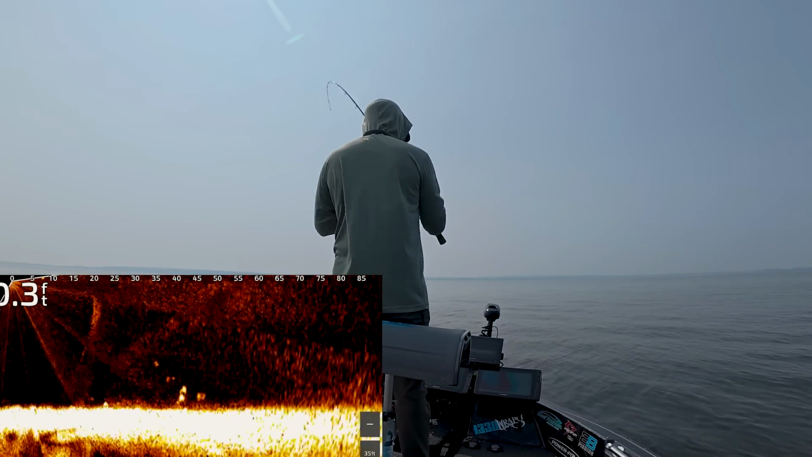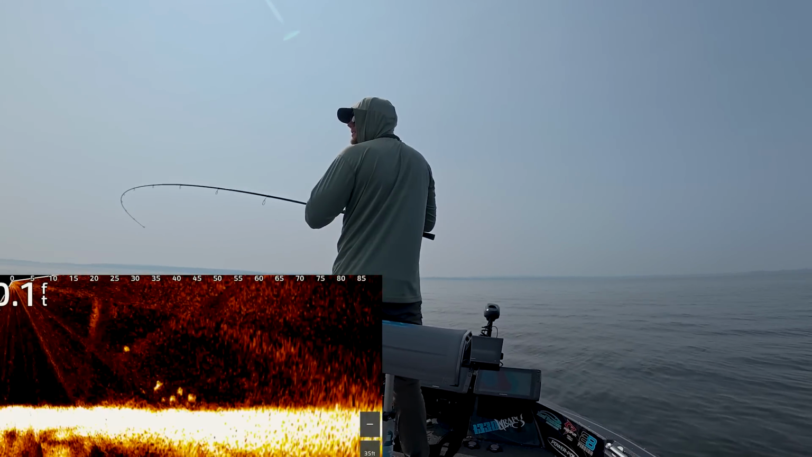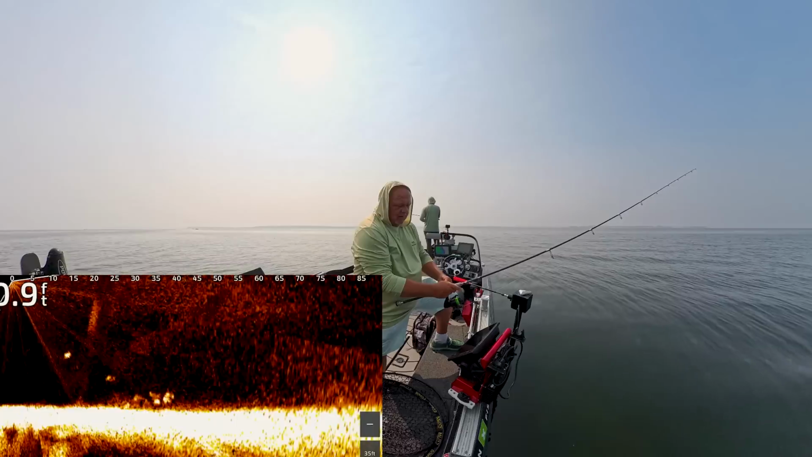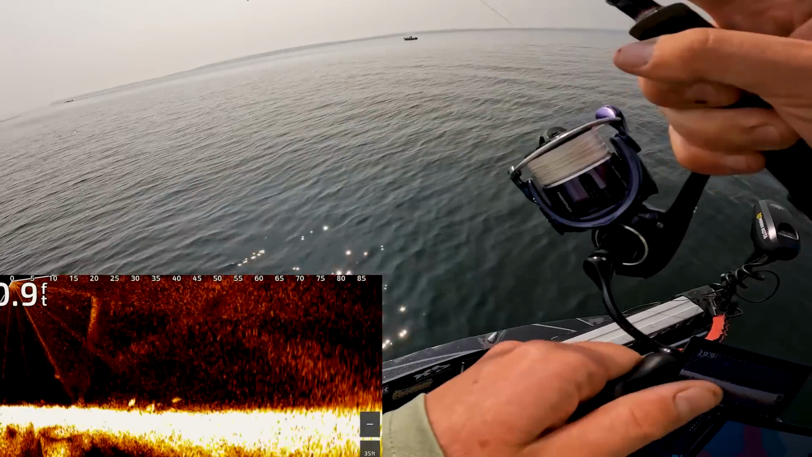Got him. Get your hand on that, Cody? No, you keep fishing. This one doesn't feel like a tank. Pulled it out of a pretty decent pod though.